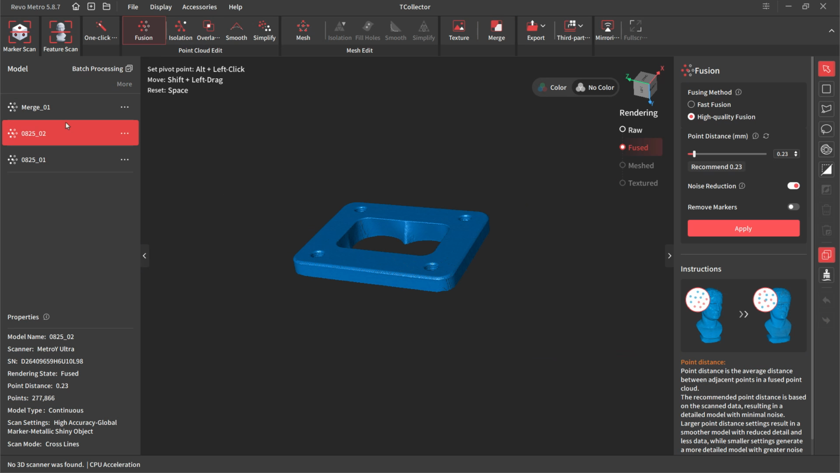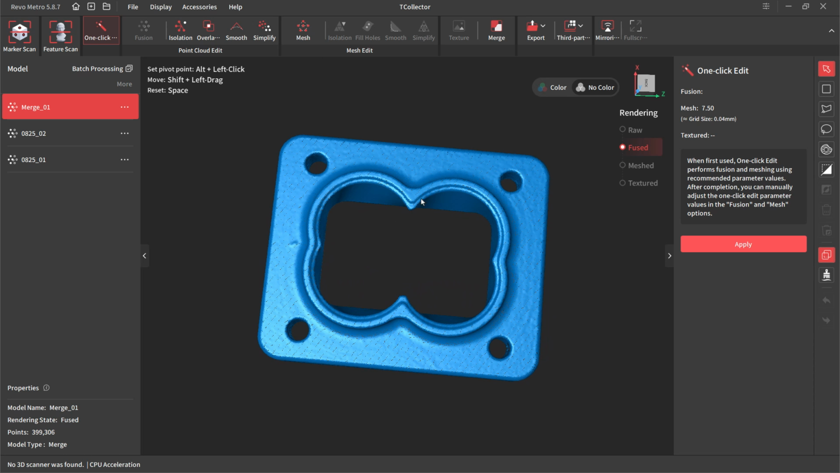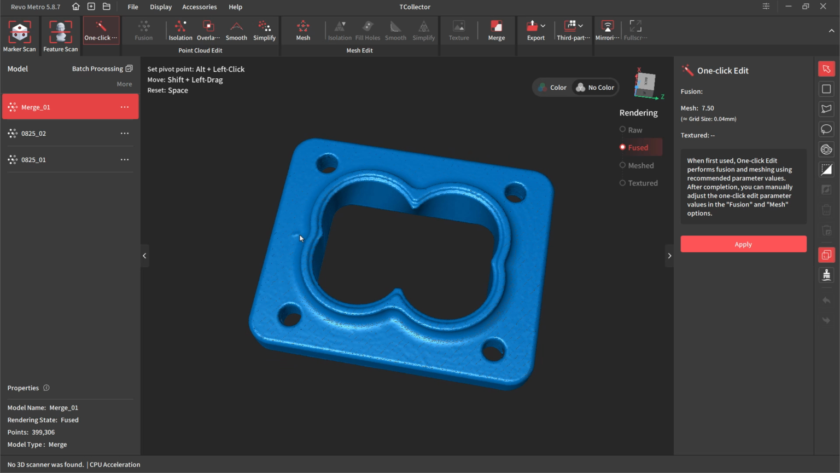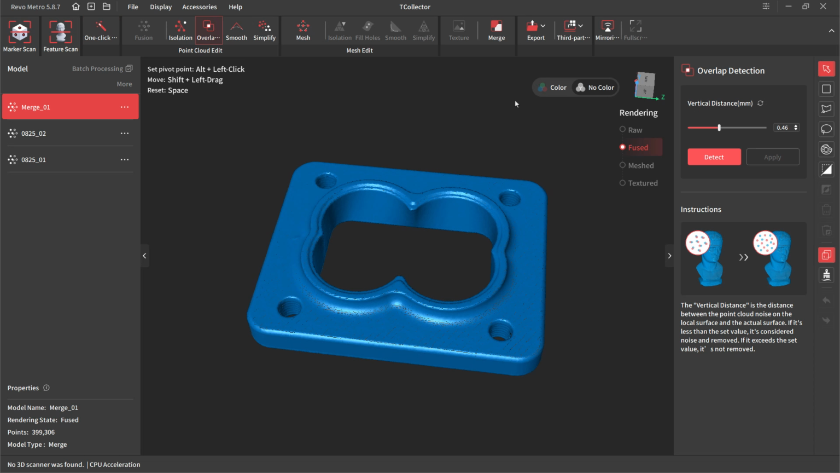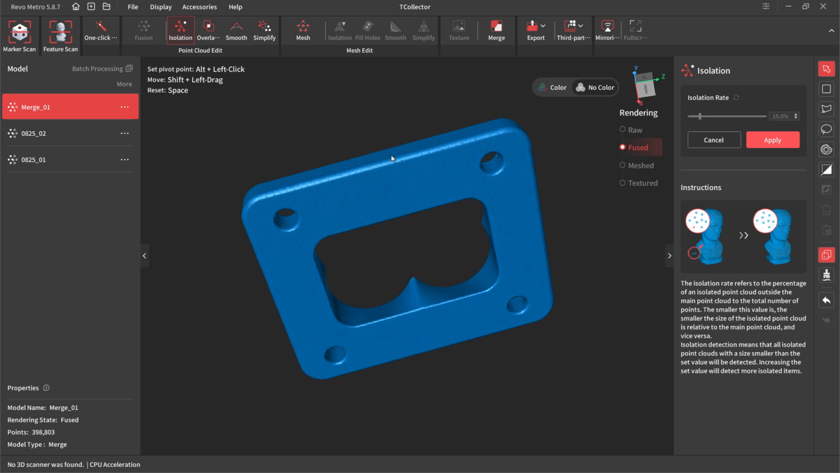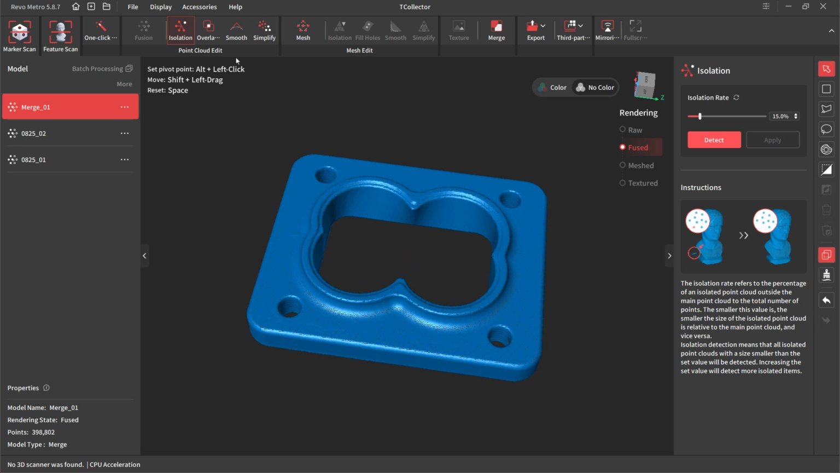All right, so now if we go back to our mesh, we now have a single mesh. We've got the little lip. There's a little kind of thing on the scan here. There may be just a little piece of dirt on the actual part, but everything looks pretty good. And you can run overlap detection again. Now that we've got a merged scan, it'll probably find a lot of common points. You can also run isolation. It shouldn't find anything because, well, maybe it found a couple because it didn't give me an error, so we'll select apply. But generally, the overlap detection is the one that brings back a lot in that second go around.